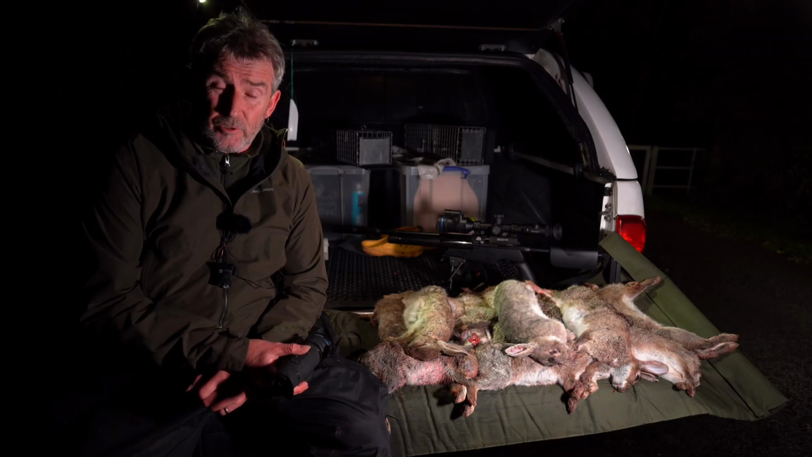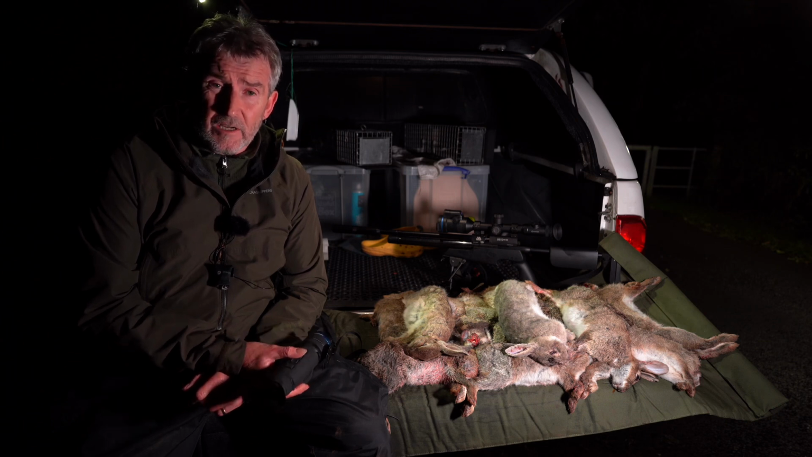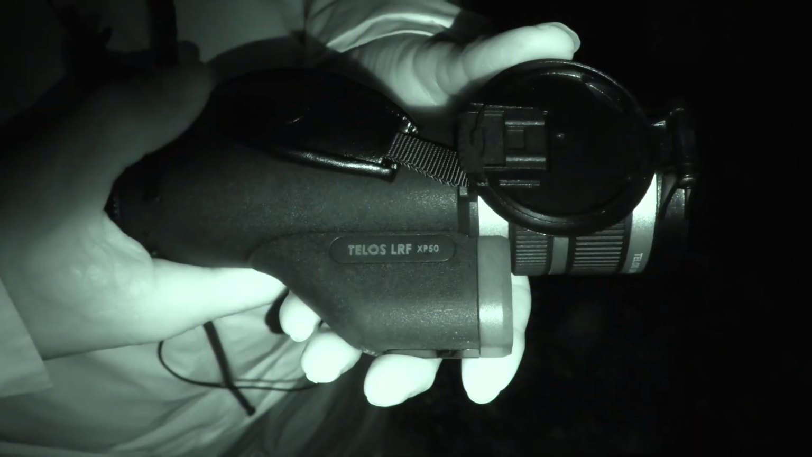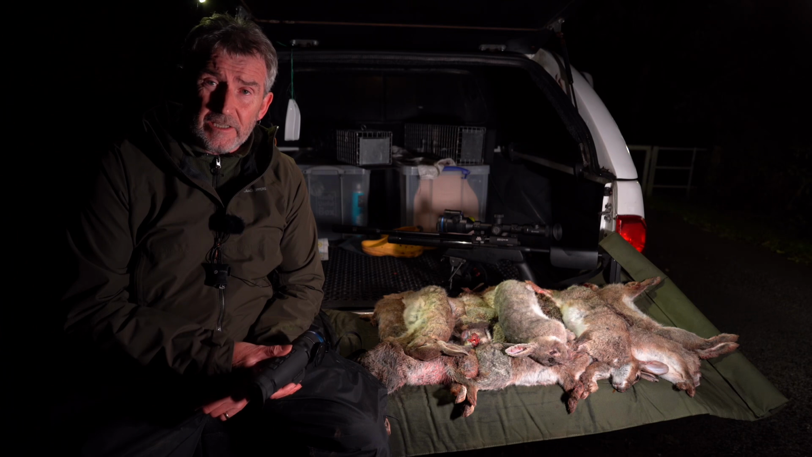Right, that's the end of what I was going to call a good evening, but actually it's now 10 past 3 in the morning. We've been out since 8:30 last night. We're out with the Pulsar Duo and the Pulsar Telos, which is the brand new thermal spotter, which is going to take over from the Helion.